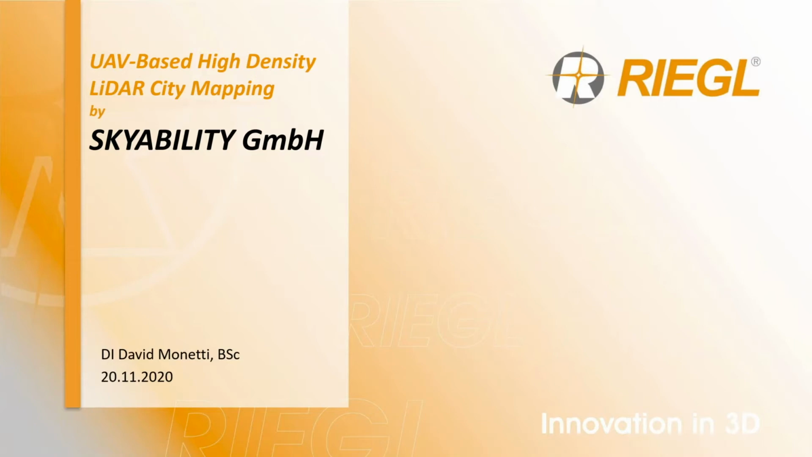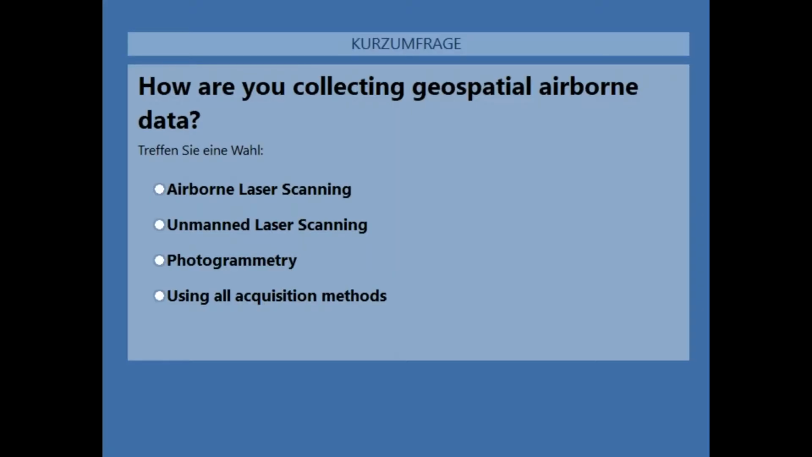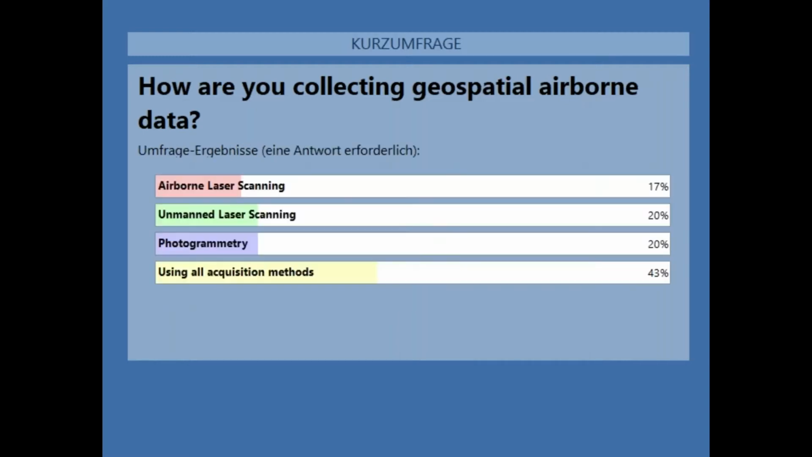So a quick poll is going to pop up now. Please go ahead and take a few seconds of your time and answer the poll question. You can see that it's more or less all equal with airborne, unmanned, and photogrammetry, and a few of you using all of these acquisition methods. So it's getting quite interesting in a couple of seconds when we get started with the presentation.